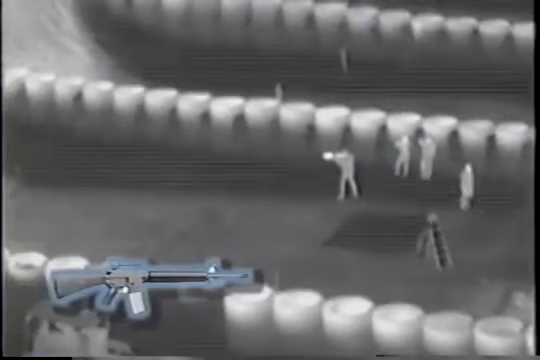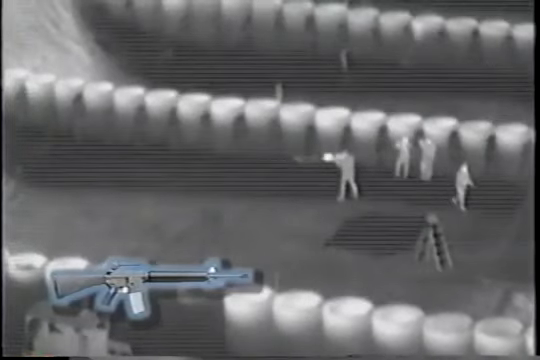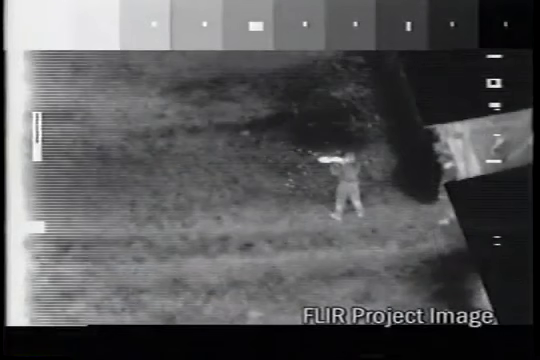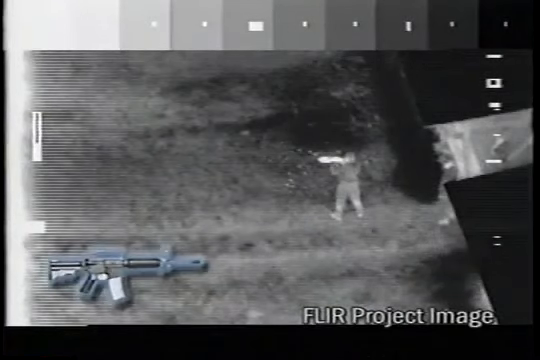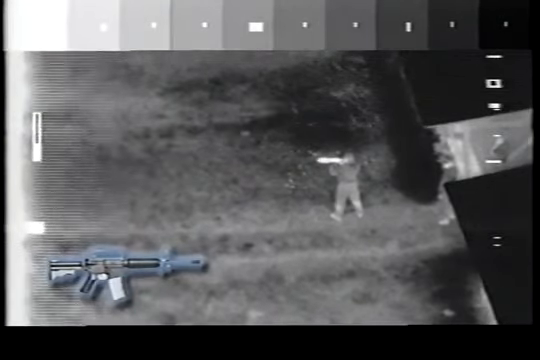In this FLIR project footage, a standard M16A2 with a 20-inch barrel firing standard ball ammunition is visible. There is very little muzzle flash recorded by the FLIR sensor. However, when using an M4 short-barreled carbine and federal brand ammunition, as carried by the FBI on April 19th, the FLIR registers muzzle flashes that are more prominent and longer in duration.